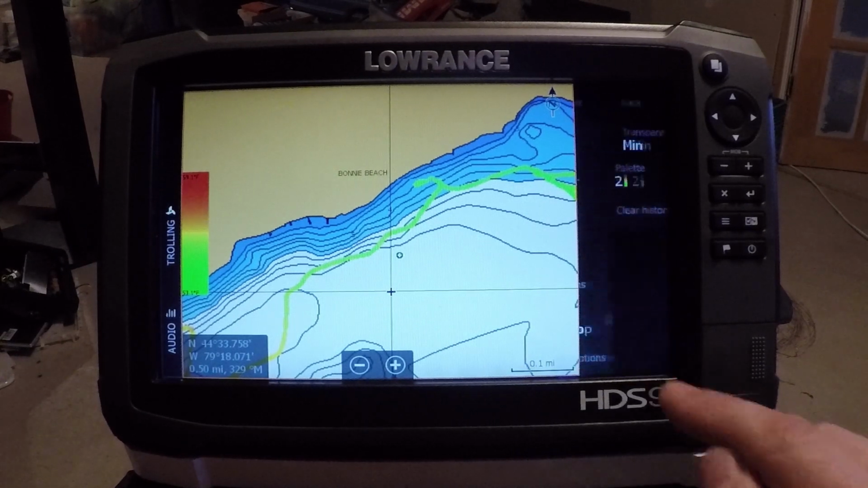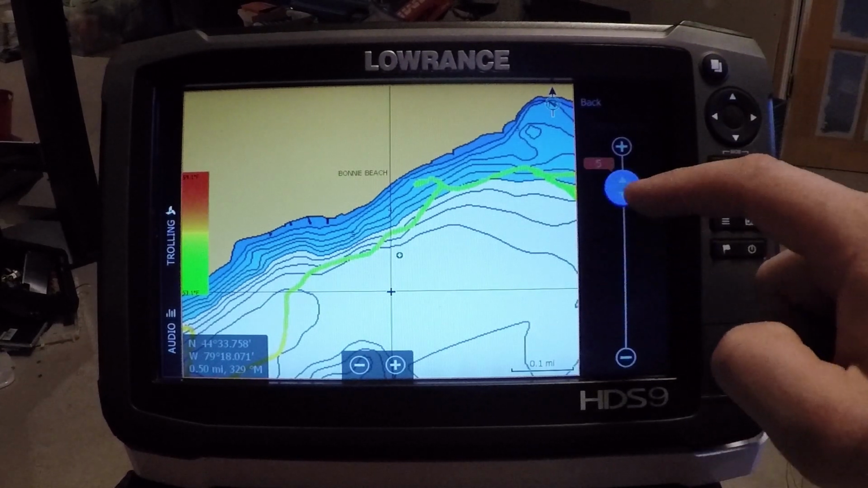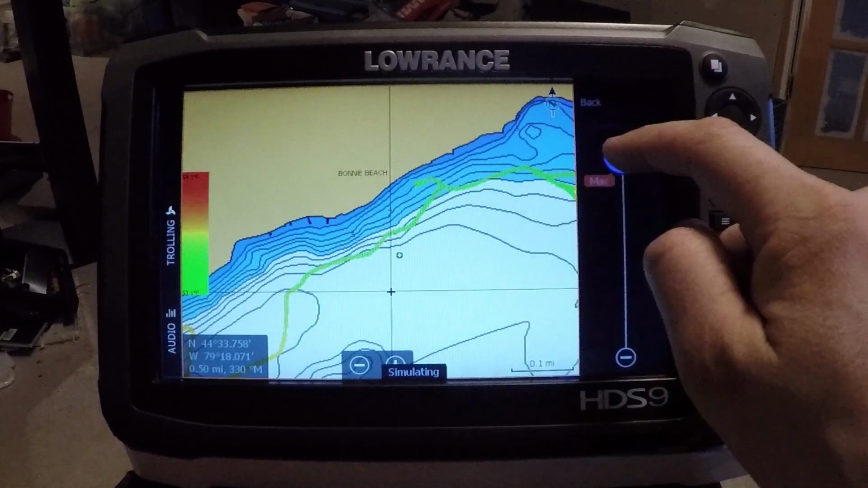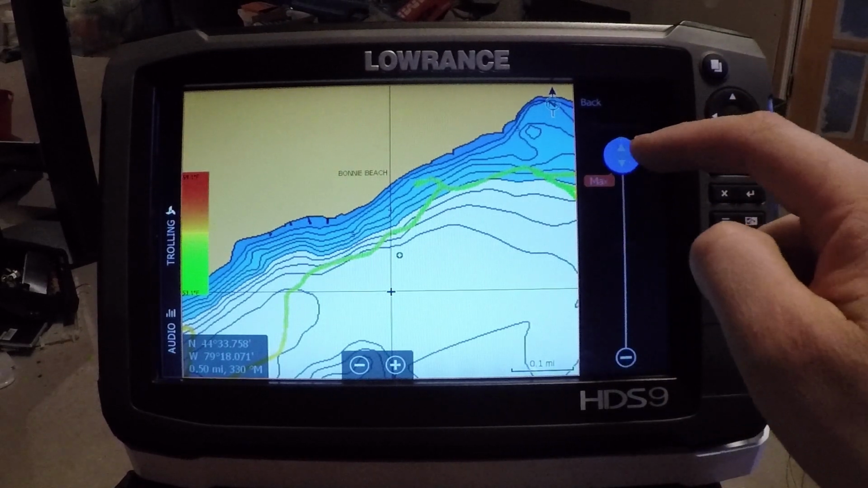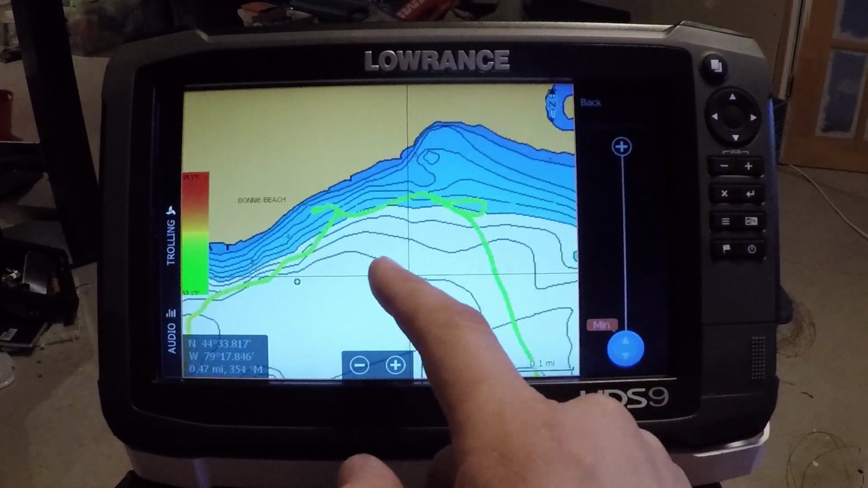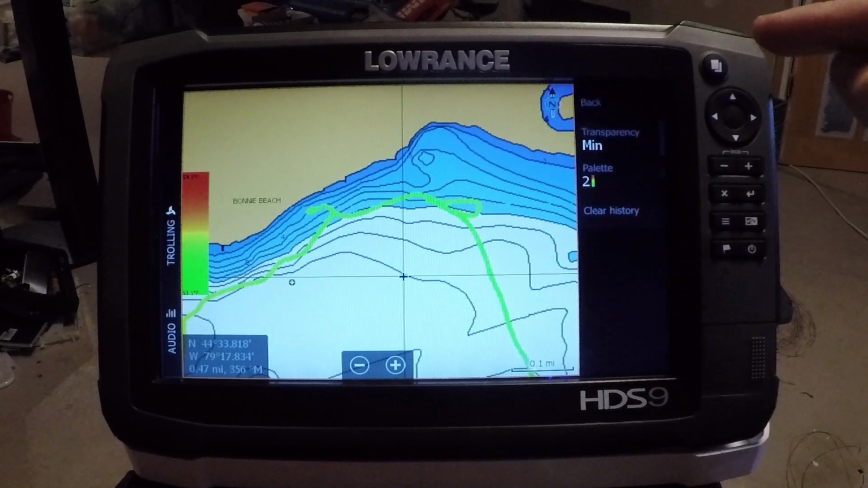We have heat map options. The transparency is one thing you can adjust, so we can make that very transparent so we can see our contour lines through that. As you can see here, you can see the contours through it now, or we can just turn it right off. I'll just do that again so you can get an idea what that looks like. From what I've found in instances like this, just having it on minimum is fine. If you're driving over the same area, that's where you'd want to have the transparency up on high.